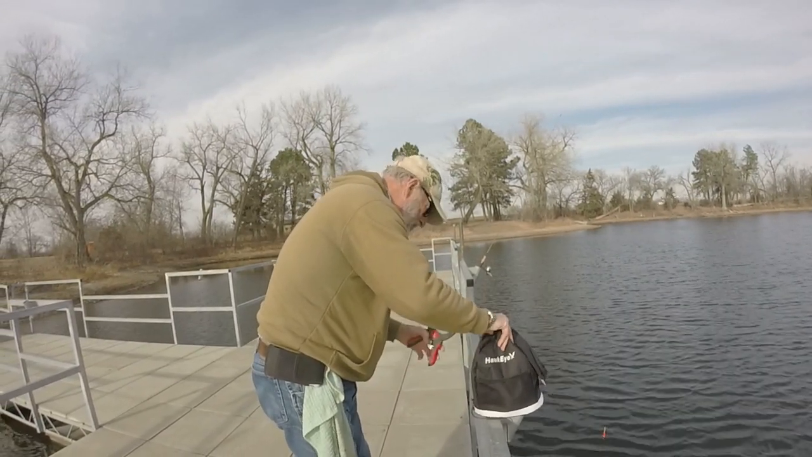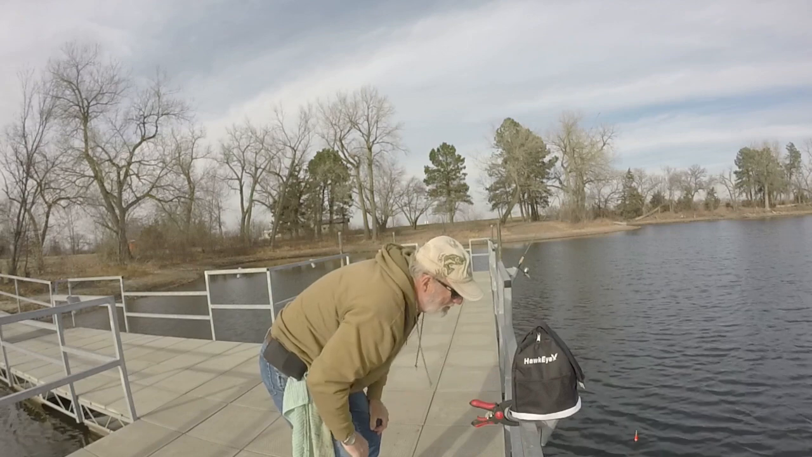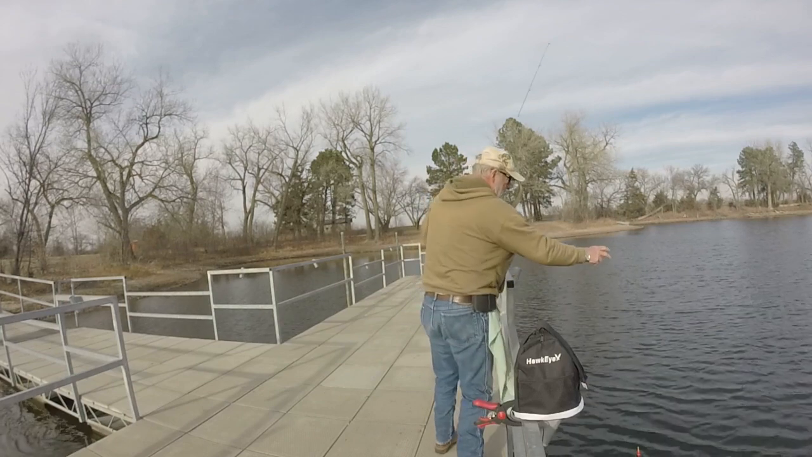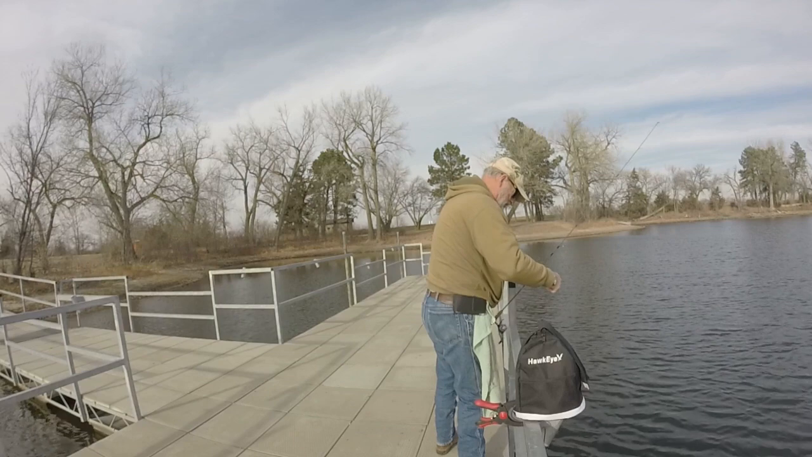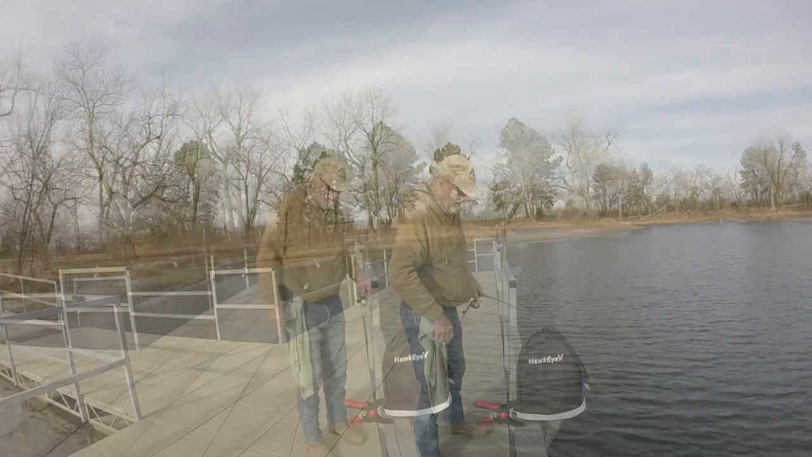And taking a clamp just so I don't lose it. Clamp it in. There we go, about 10 feet. Fish are in the same spot as they were before. So let's see, where am I at? Steeping that up a little bit. Got a little deeper, 7 foot down where we were. It's back to over 10 here.